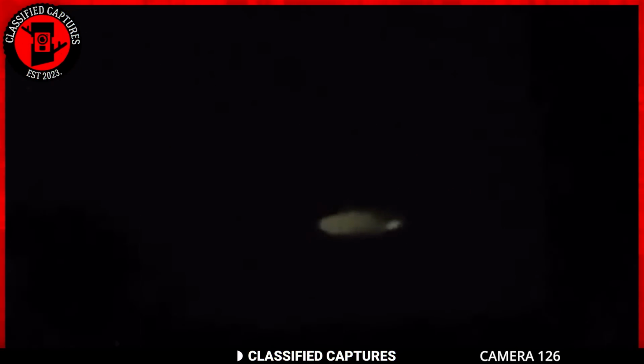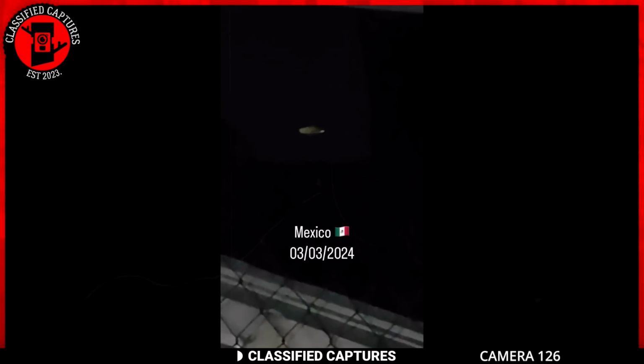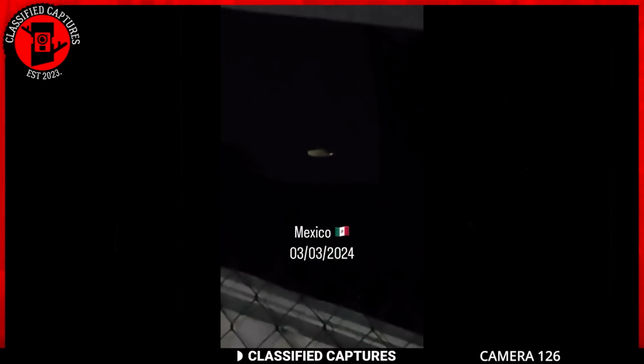Next, we take a look at the starry skies of Mexico. En una noche sin nubes, de hoy 2 de marzo de 2024, solamente esta mancha de nube y tal vez una estrella a la derecha serían la referencia.